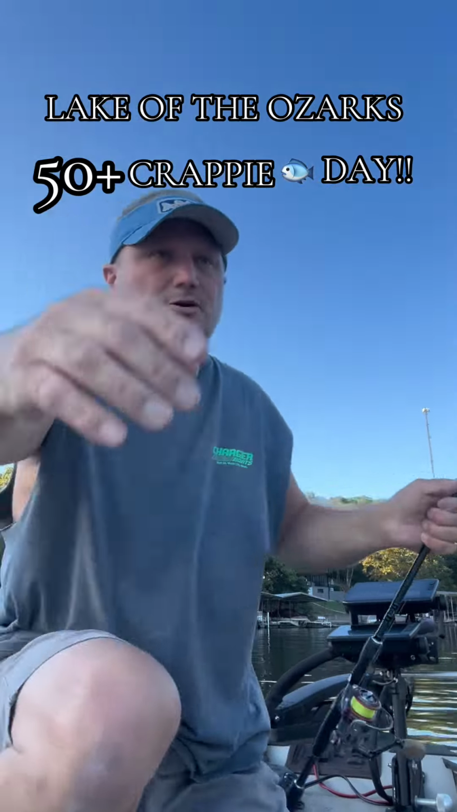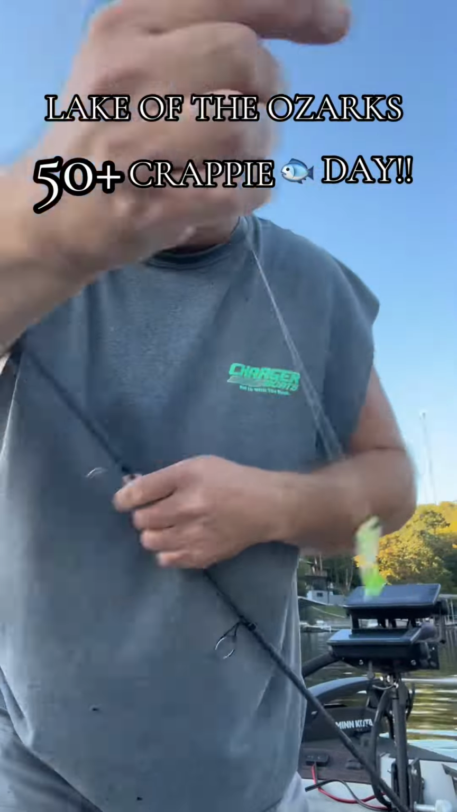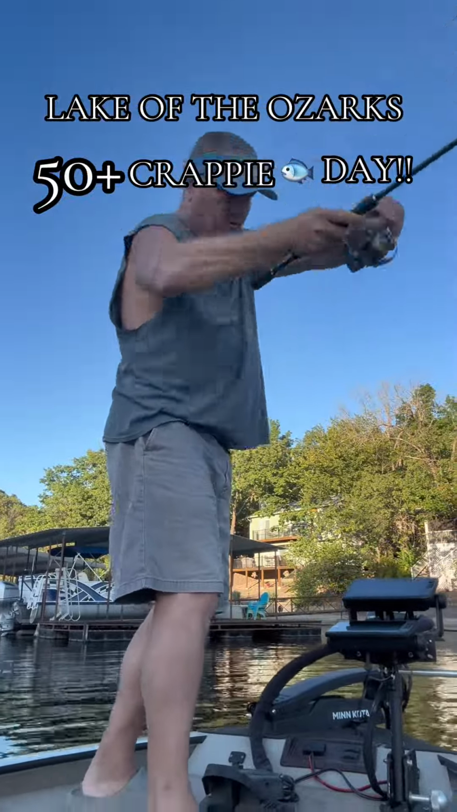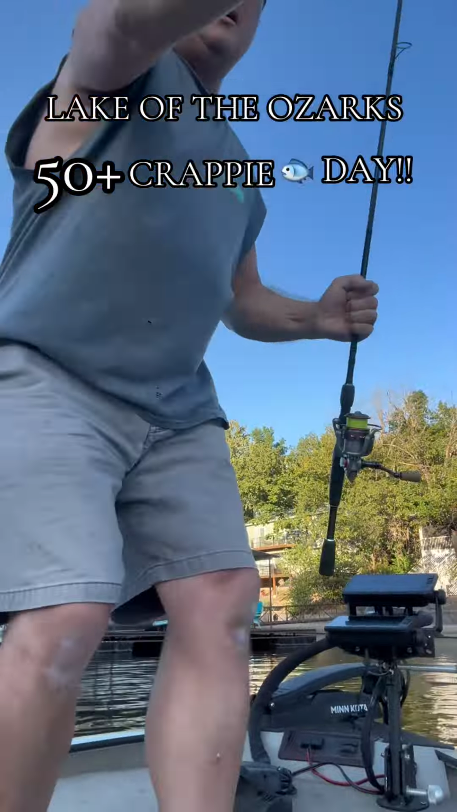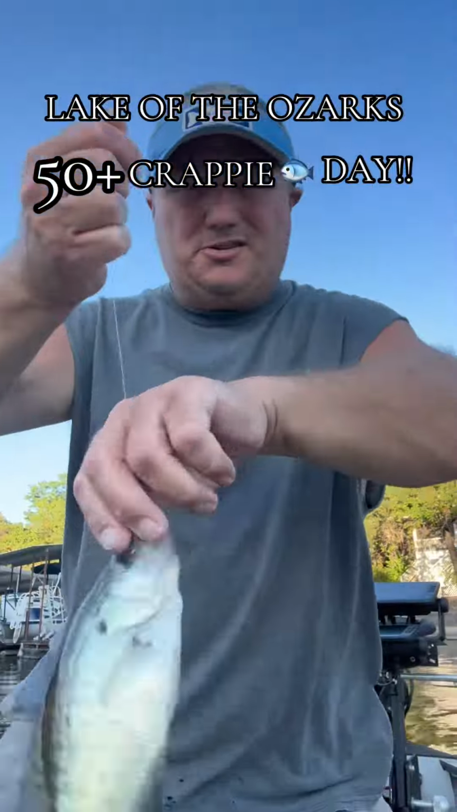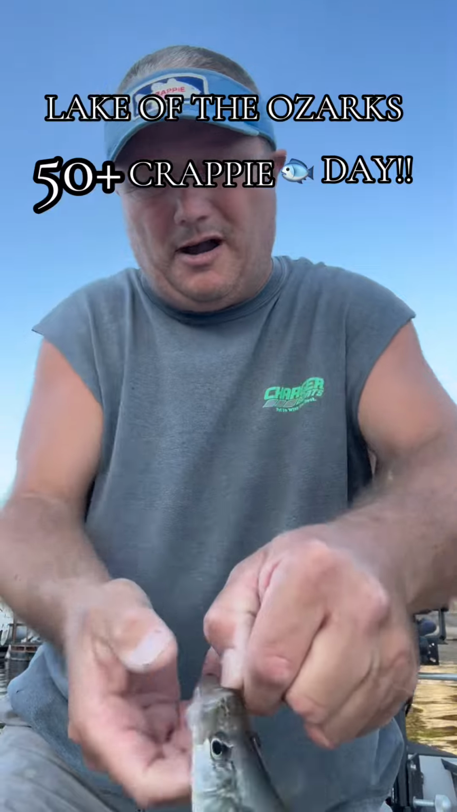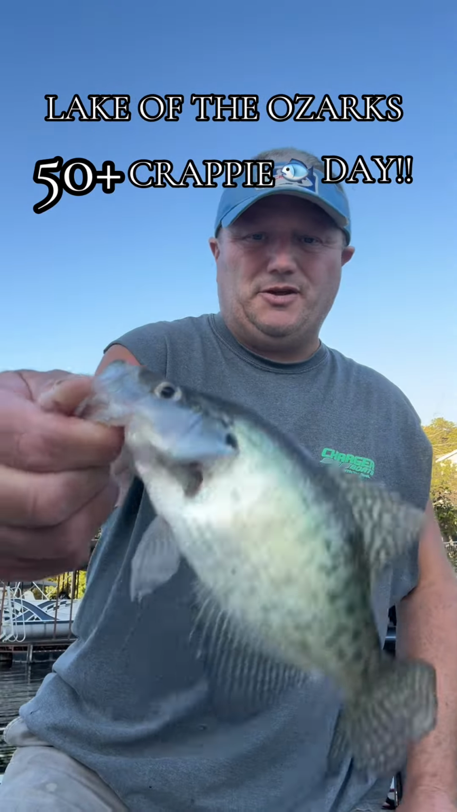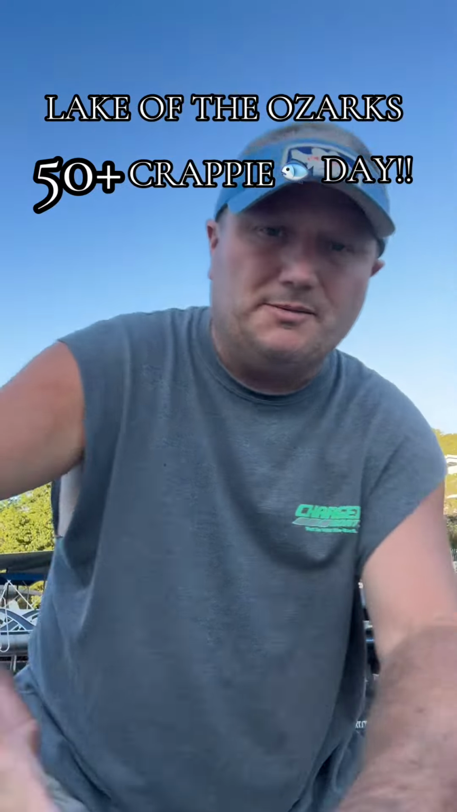Saw him on the Livescope, dropped it straight down. Whoop. Better fish. I'm just dropping straight down using Livescope. I'll show you this school of crappie in a second on the scope screen. Not a good fish, but just fun to catch. Let me show you the screen real quick.